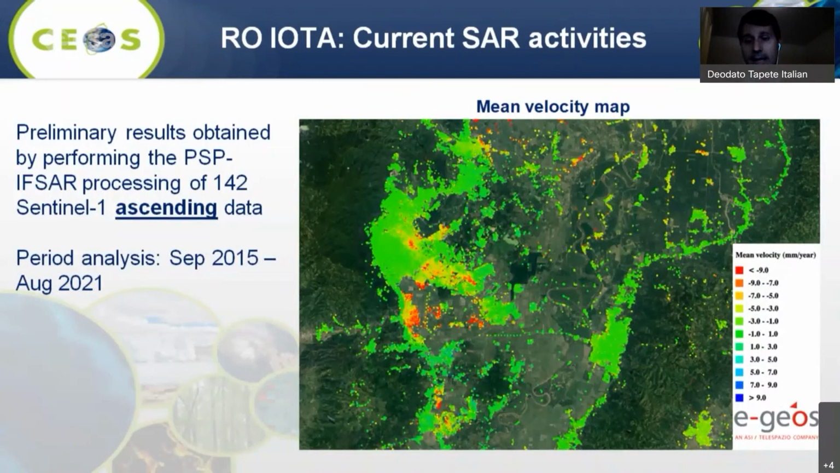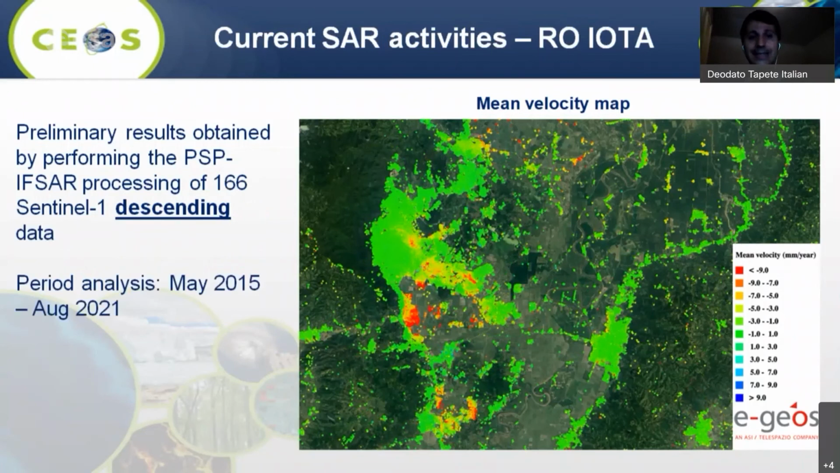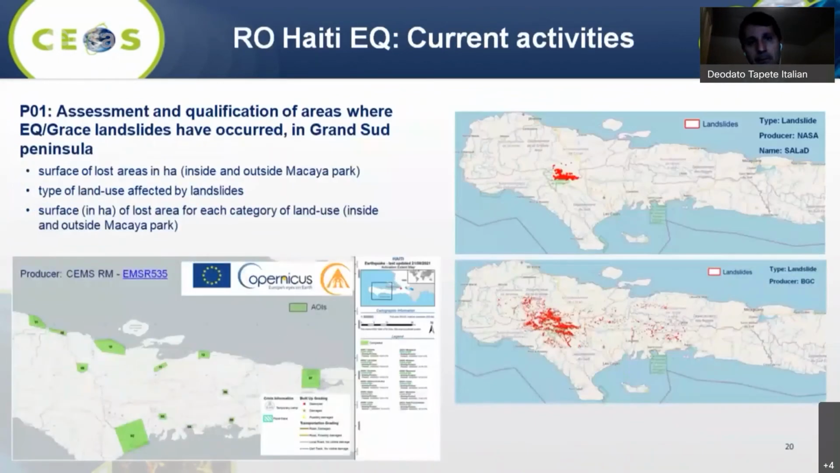I can show you now a couple of results. They are preliminary because they are currently being interpreted during the activation. So you see the ascending and descending geometry, making the best out of the archive information that we have. Another lesson learned during the Arrow pilot was that having long time series in the archive provides us with baseline information that can be used to directly assess and quantify the impact of the event.